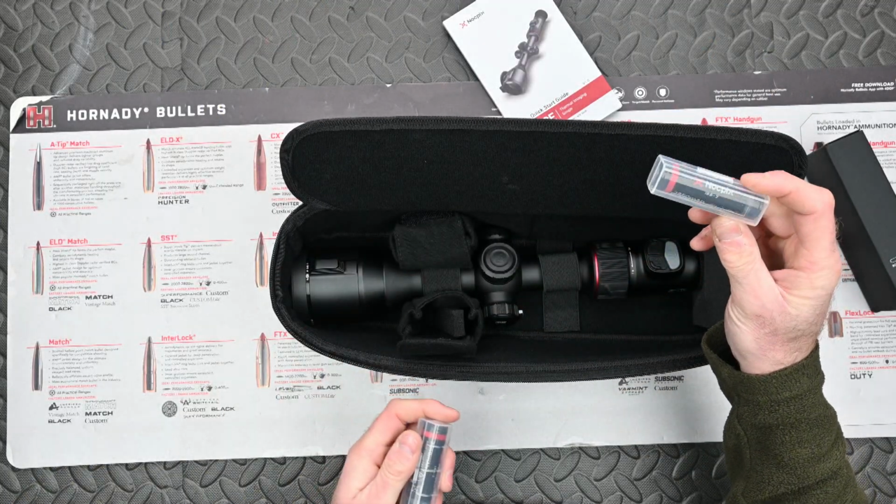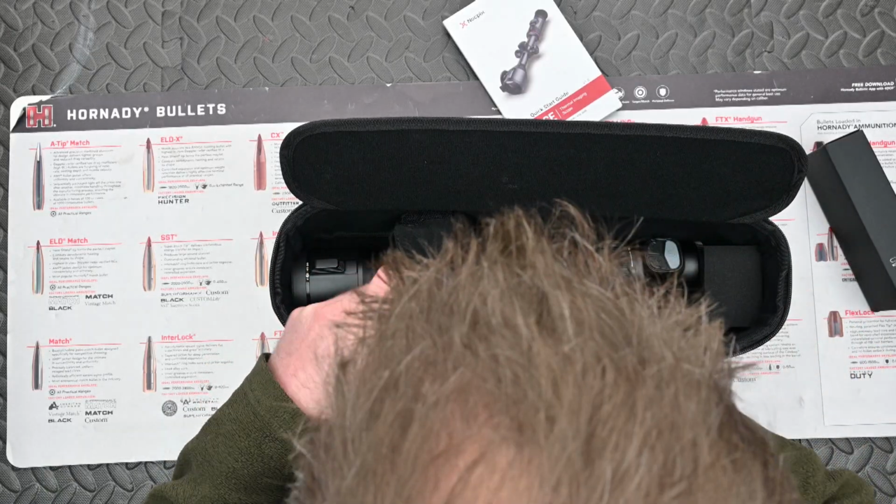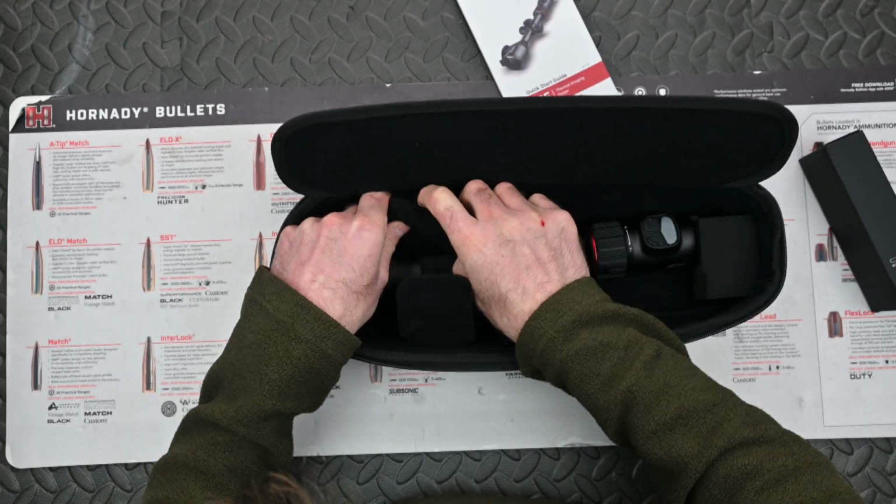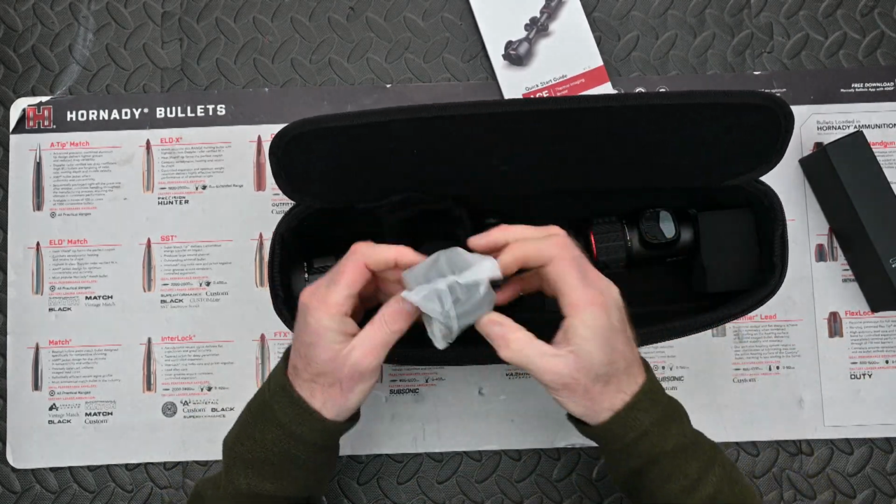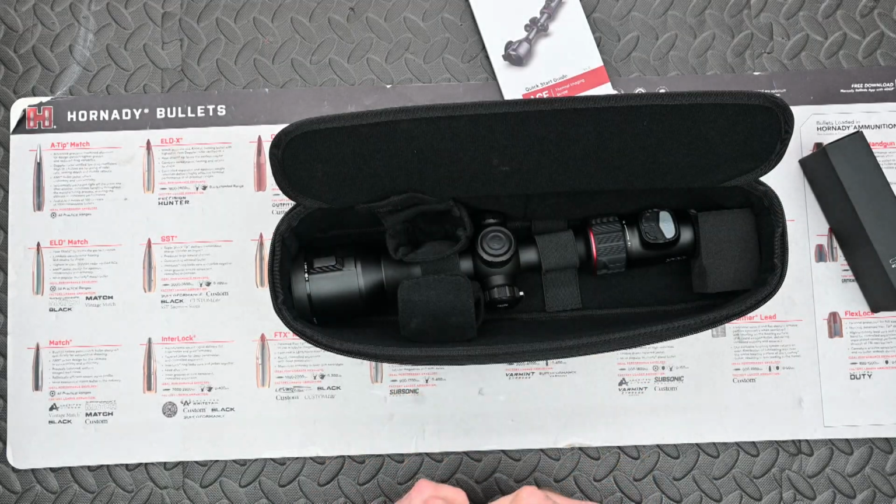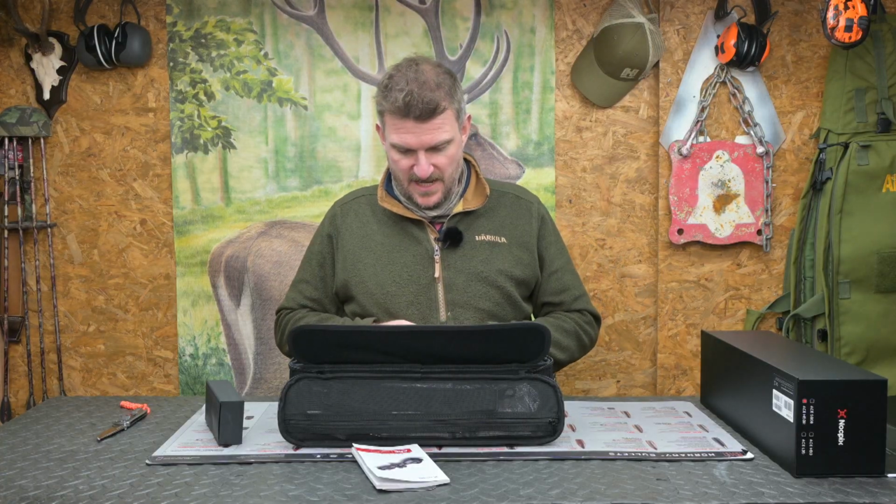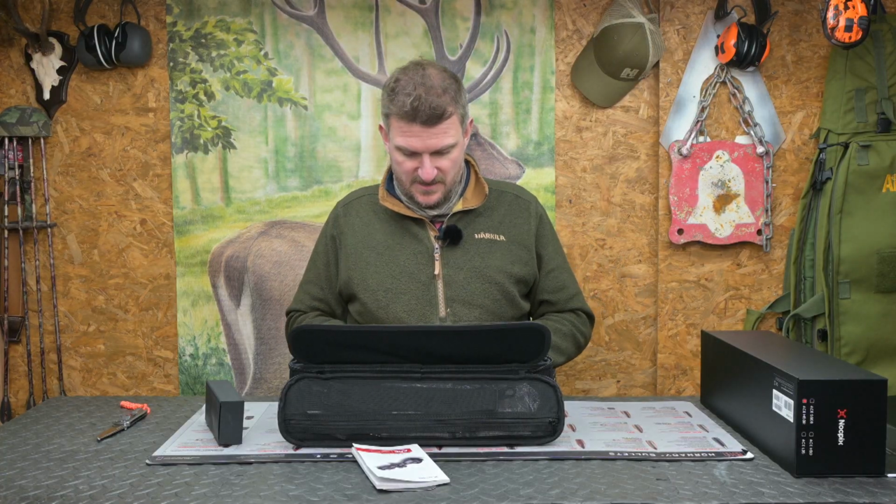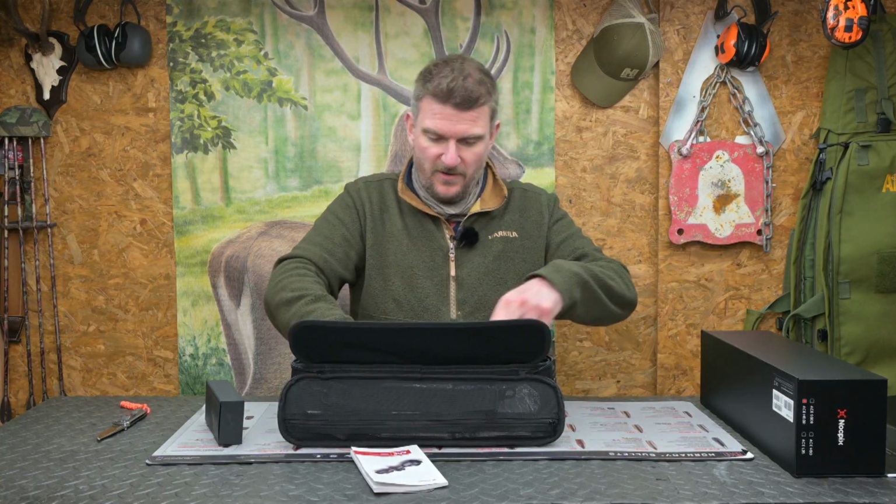Right, we've got 18650 batteries here. Oh no, they're 3850 batteries. There's 2 in there. And are there 2 more in this little pocket here? No, there's another type of battery here or something in here. That would appear to be a lens cap or a rubber bellows. But the bit you really want to see is, let's pop that out there, that's one packet that is going to get ripped.